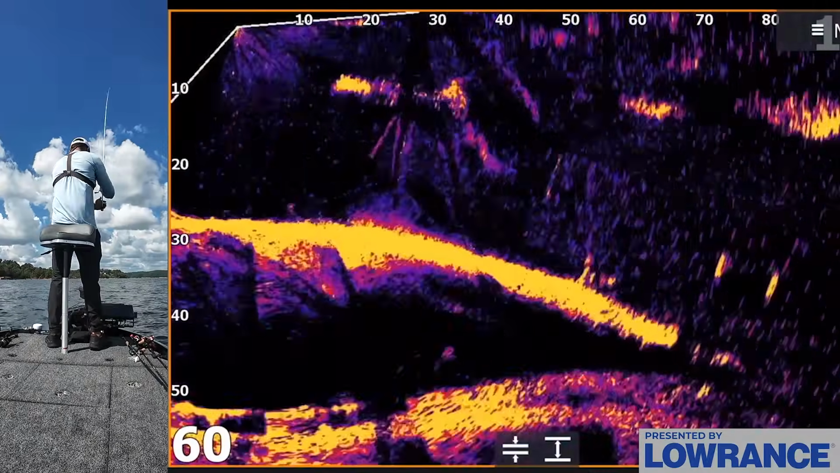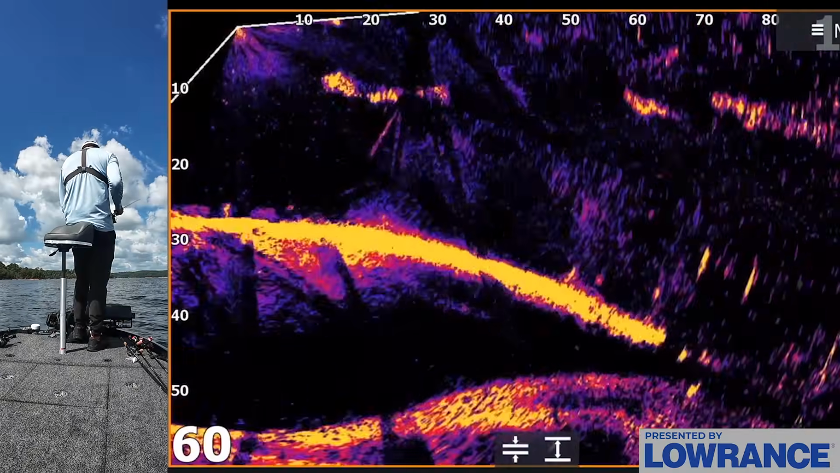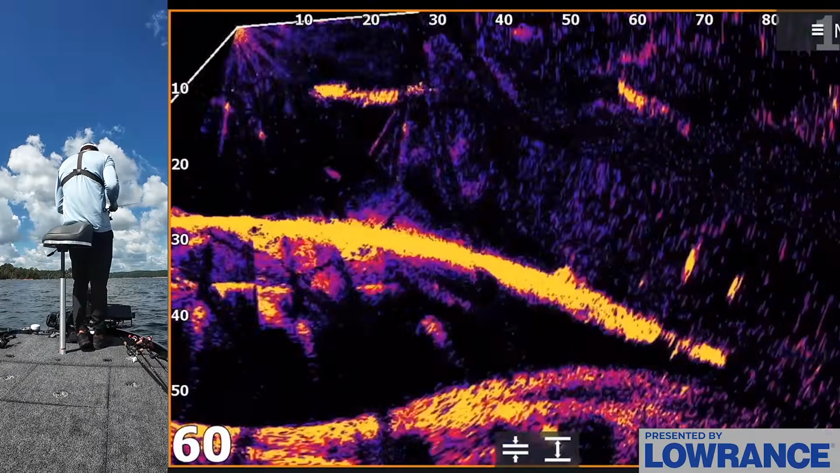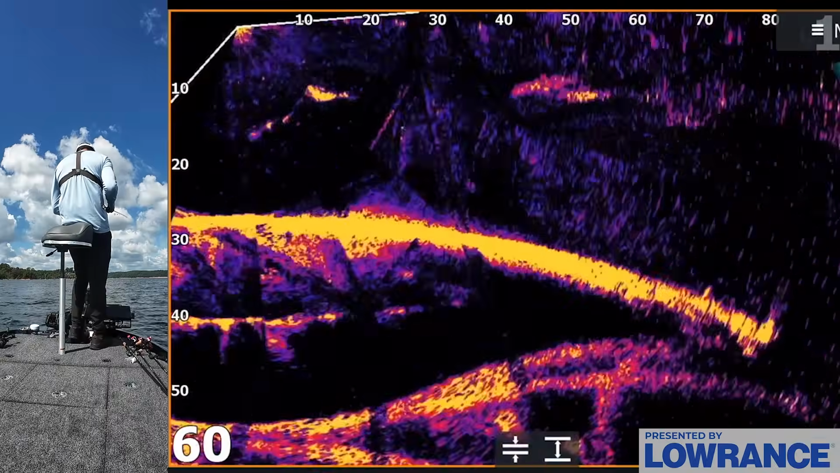Okay, we're back up on the spot here. You can see all these fish. They're just all over the place up here. I'm gonna fire my bait out there. And the reason these fish are setting up on the spot right now is mainly because of the current. There's some current because the lake came up about 3 feet in just a few days, and they're trying to pull the lake back down.